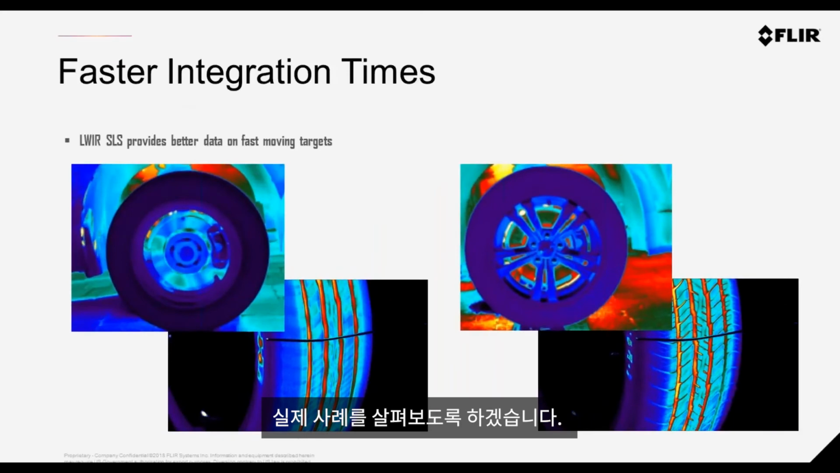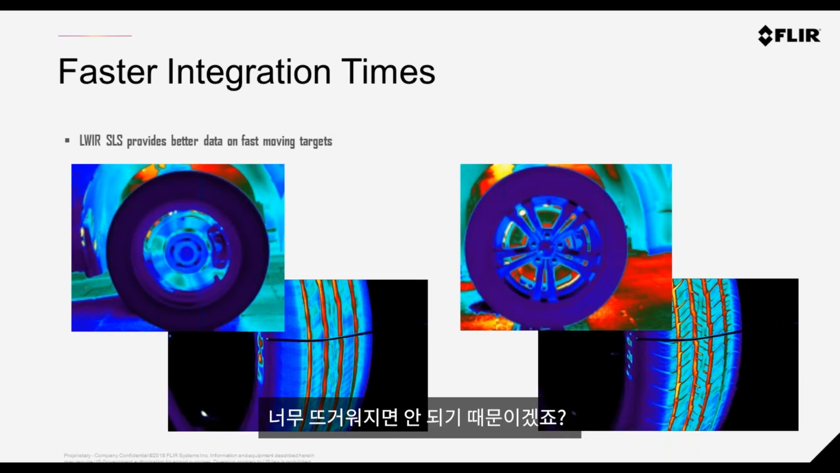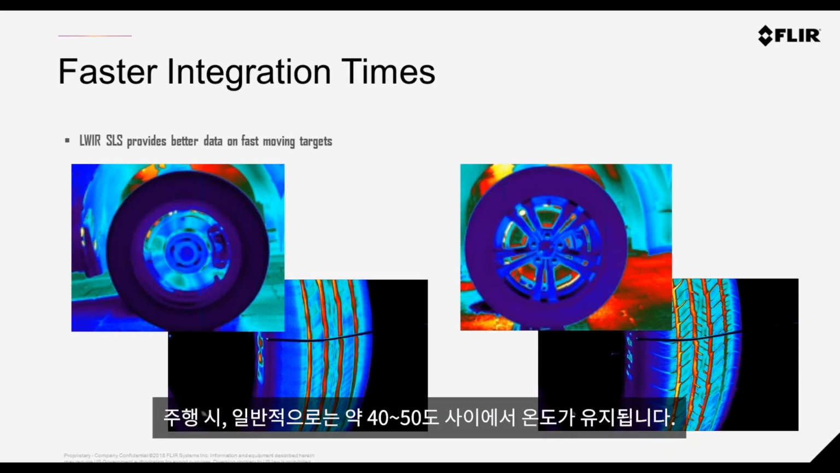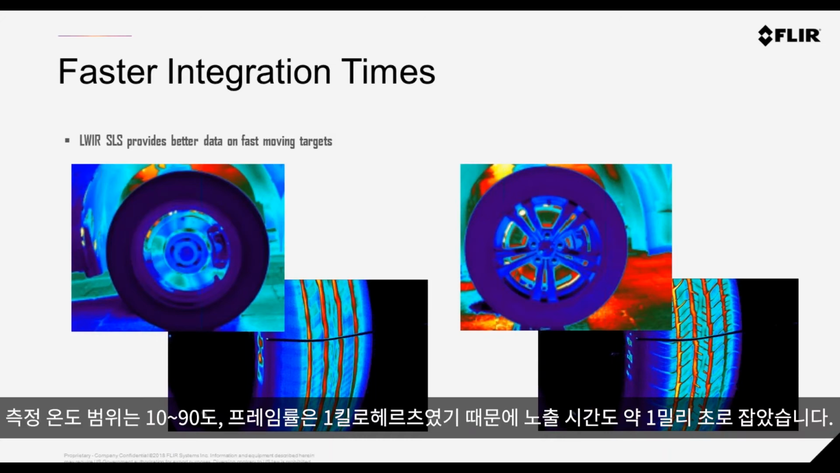Here's a real world example demonstrating that. We have a couple of images, and what we have here is a tire. And when we test the tires, typical of rubber used on standard passenger cars, they actually don't get too hot. We don't want them to get too hot. They operate around about 40 to 50 degrees Celsius. Now, the image on the left is a midwave camera. We have a calibration range of 10 to 90 degrees, and we want to capture about a kilohertz, so we have an integration time of around a millisecond.